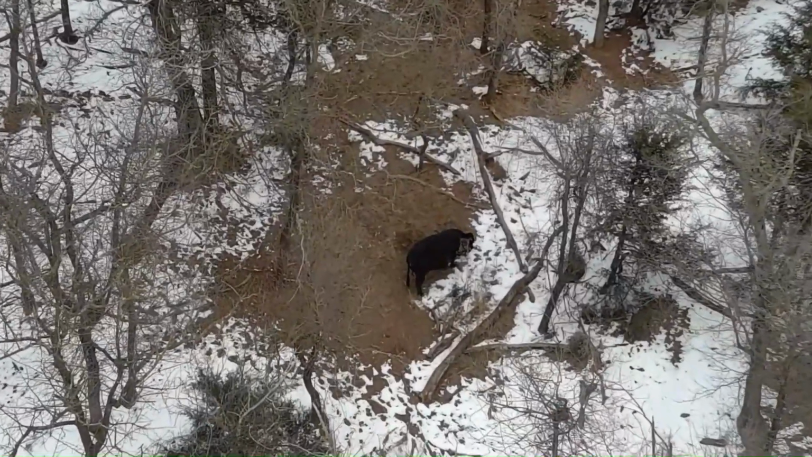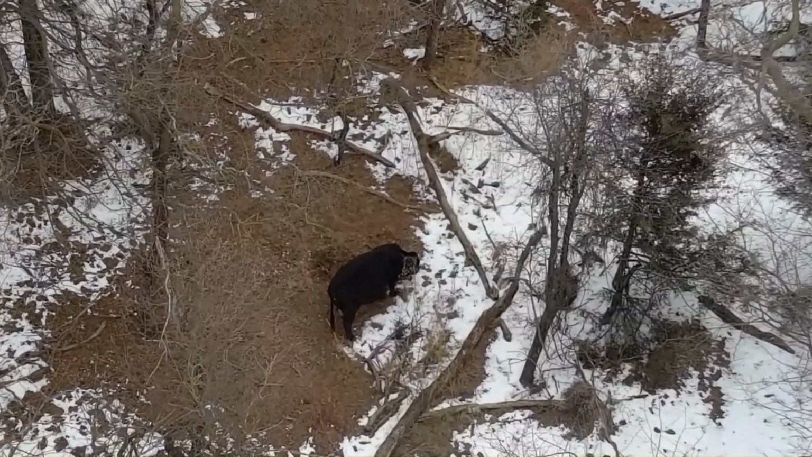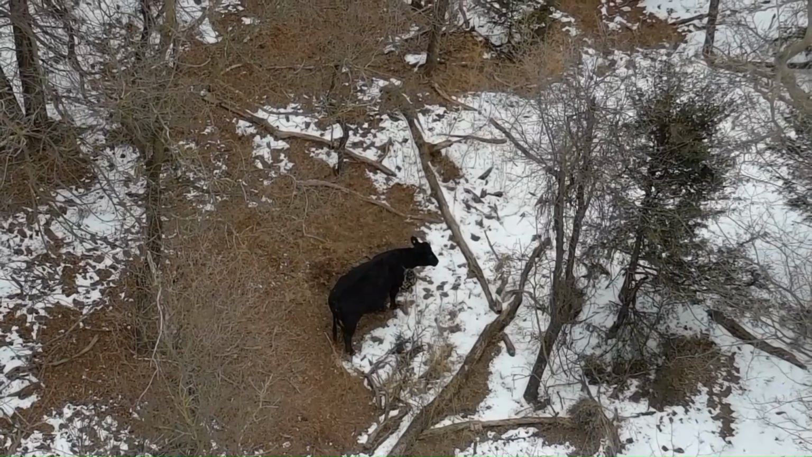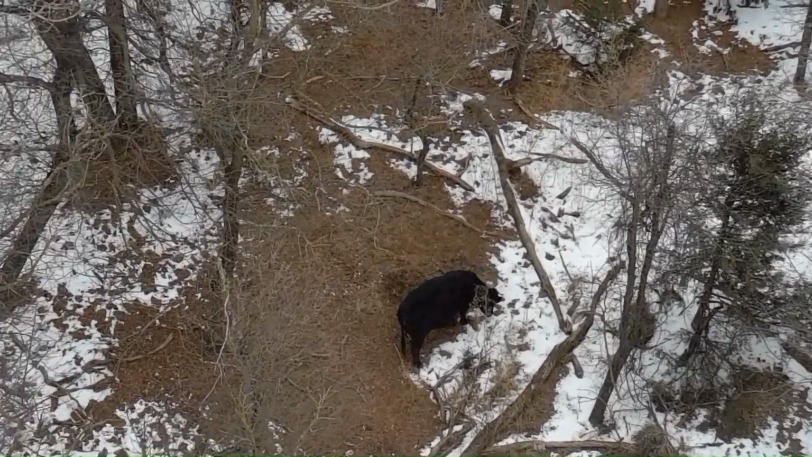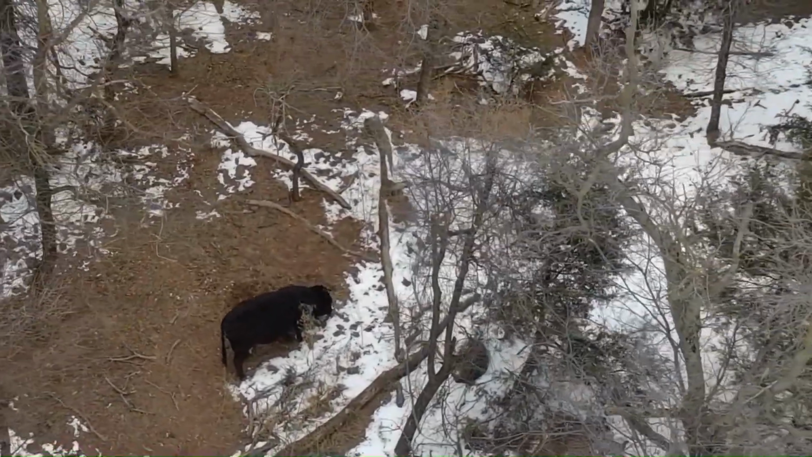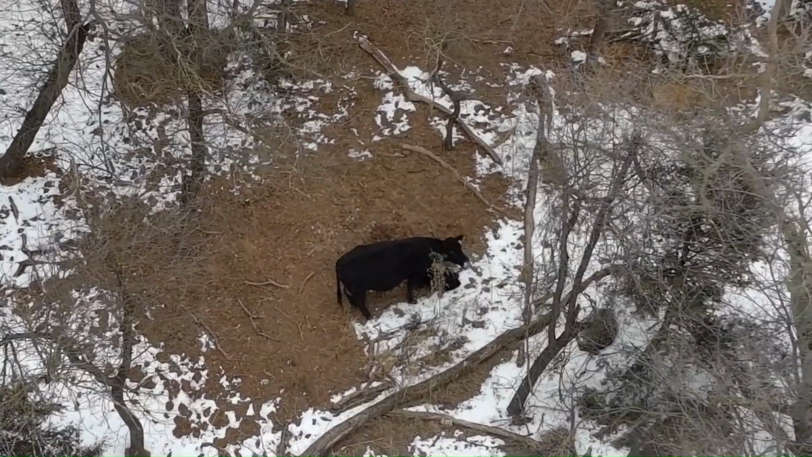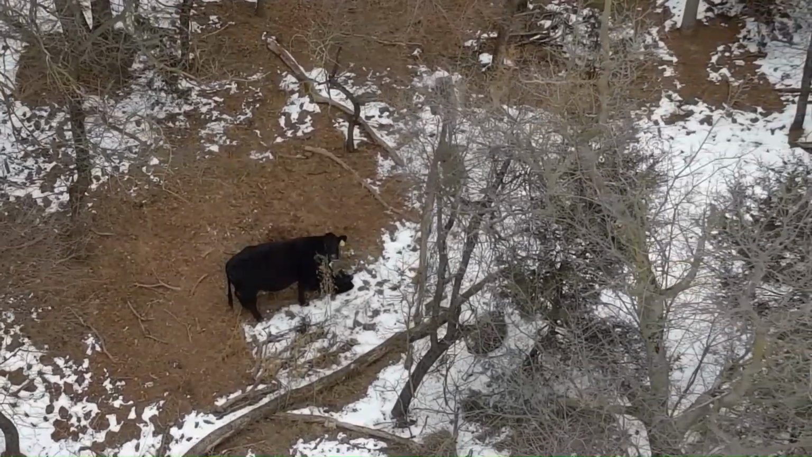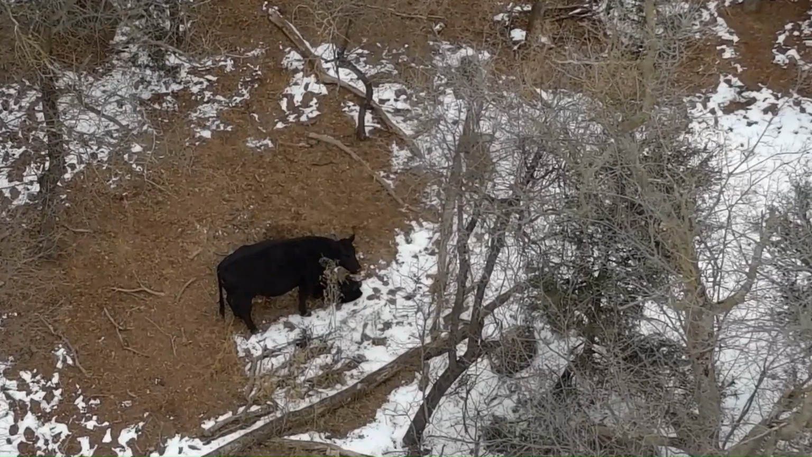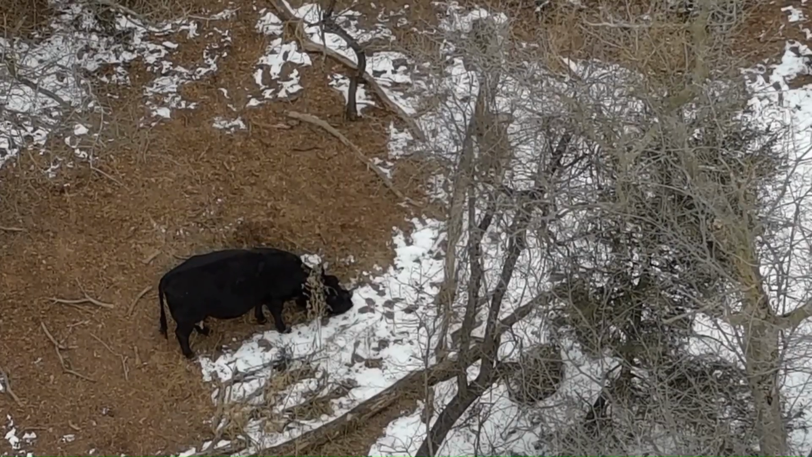Down to about 120 feet now. I can tell you this drone beats the heck out of walking around in the timber looking for a cow and a baby. I'm gonna maneuver around just a little bit. She's licking him off up in the front there. Now I'm assuming this baby was just born, and I can't read her ear tag from here. Zoom in.